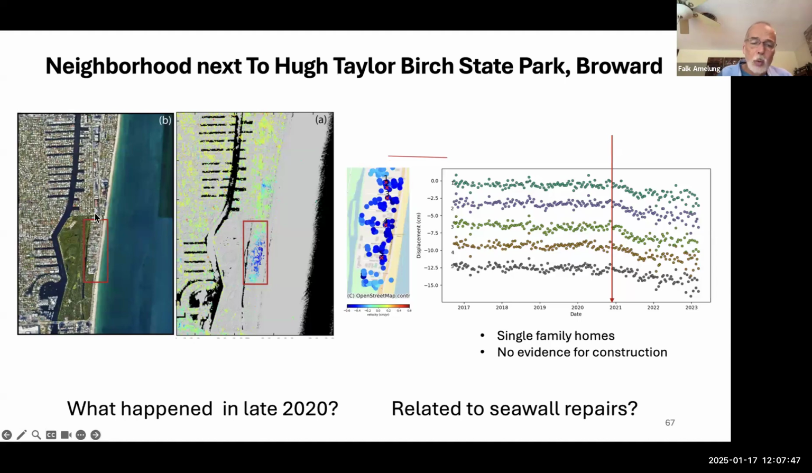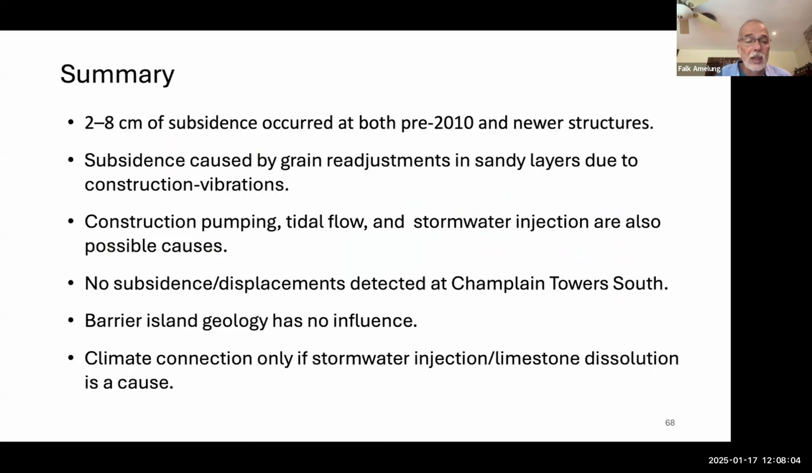There were some seawall repairs, maybe some vibrations. What is surprising with all these signals is that you have the vibrations only for a short time period, but then the subsidence, it instigates a process. Subsidence continues for quite a long time.